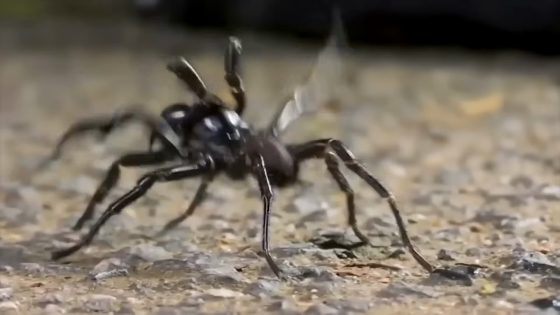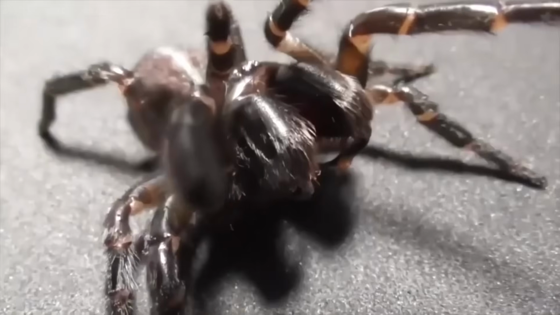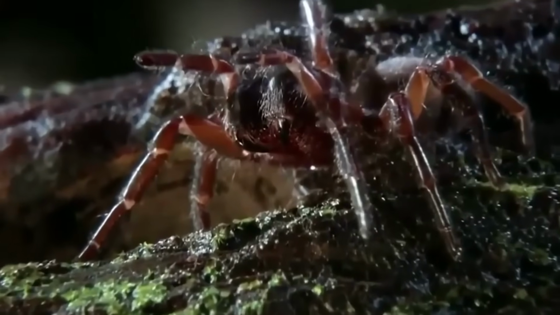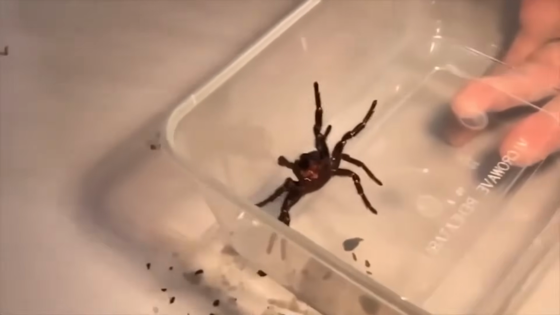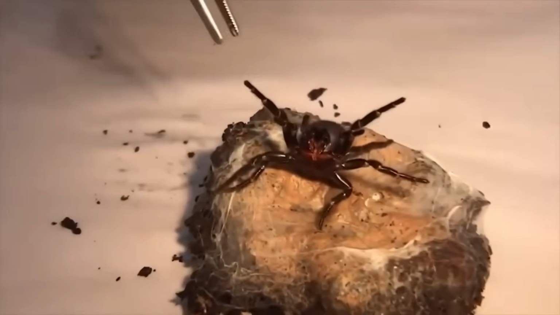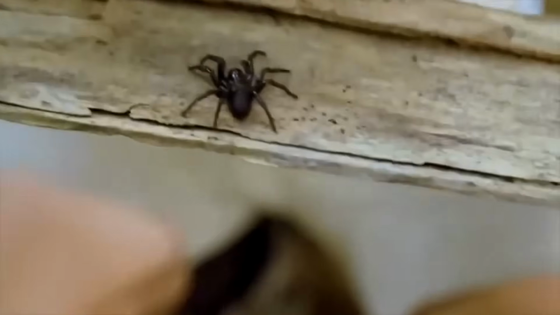Australian funnel web spider. If you're planning a trip to the land down under, beware of the Australian funnel-web spider. This arachnid is a real killer. With venom so potent, it can send you to the great beyond in just a matter of hours. And don't be fooled by its small size and cute little things. This spider packs a punch that will leave you gasping for air. So keep your eyes peeled and your spider sense tingling, because one wrong move and you could be in serious trouble.